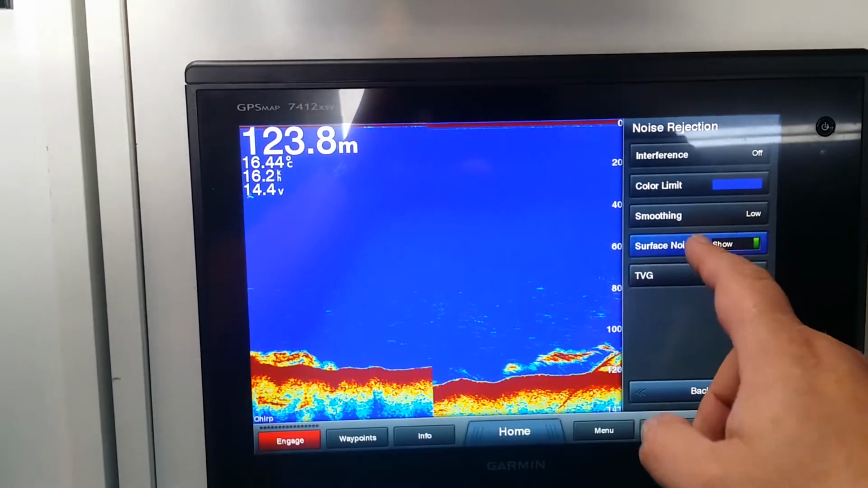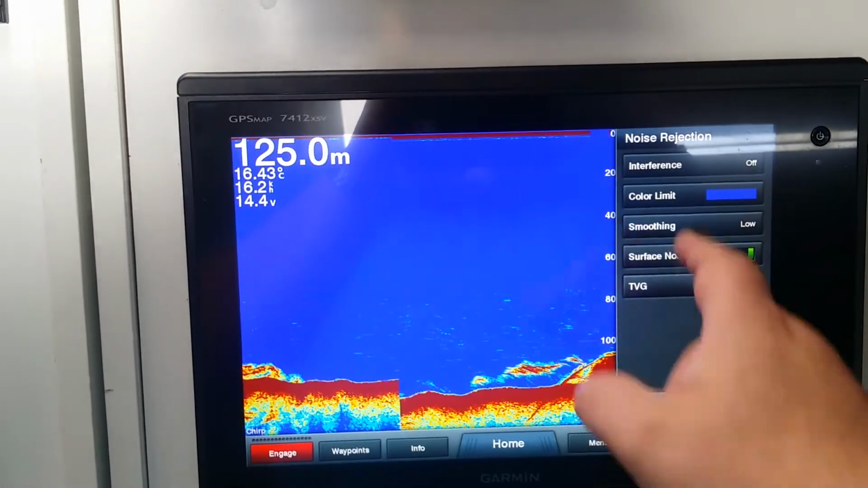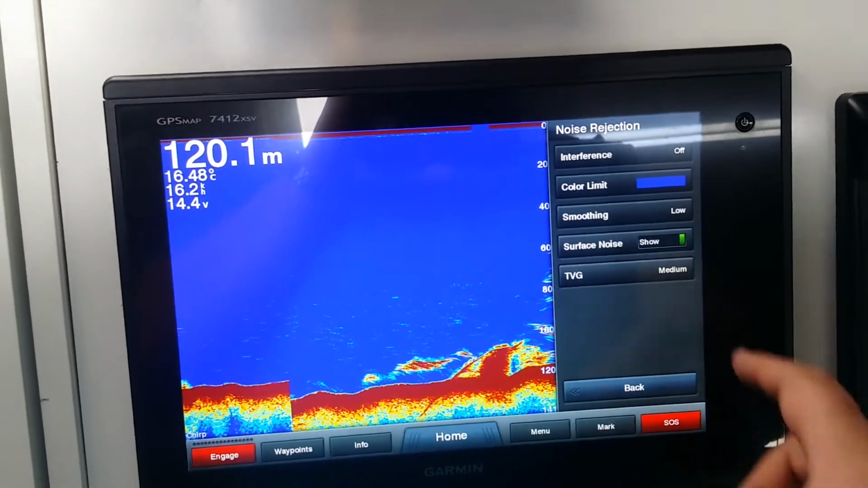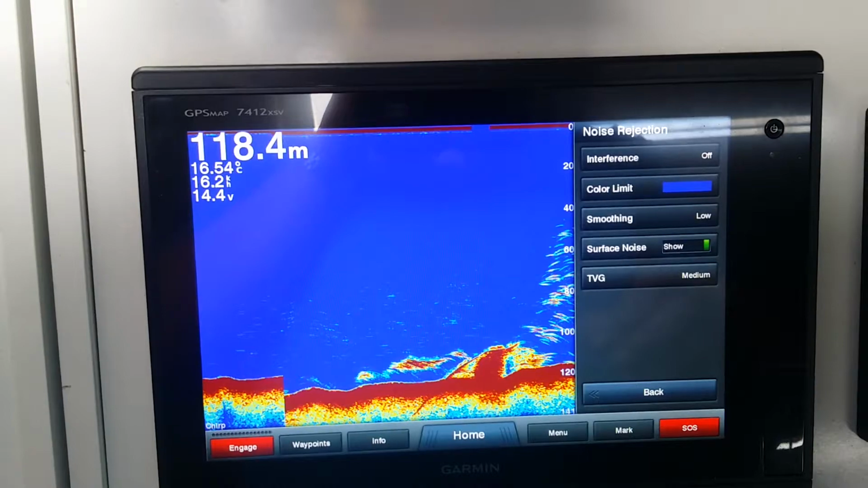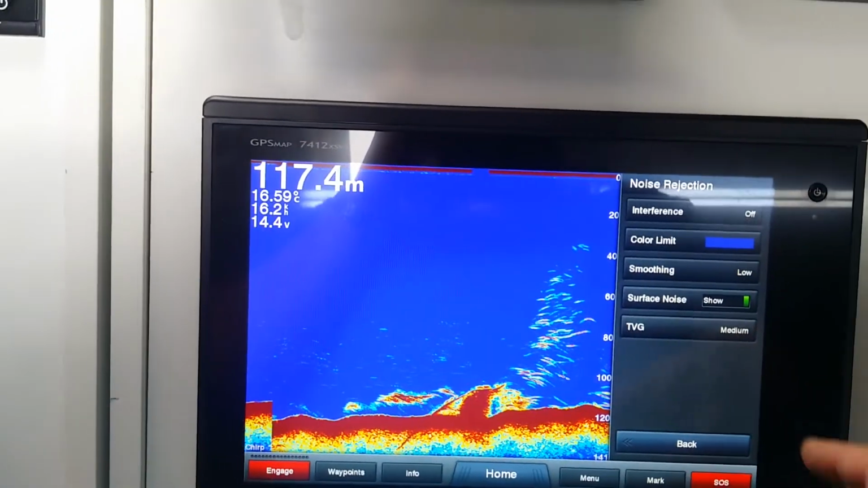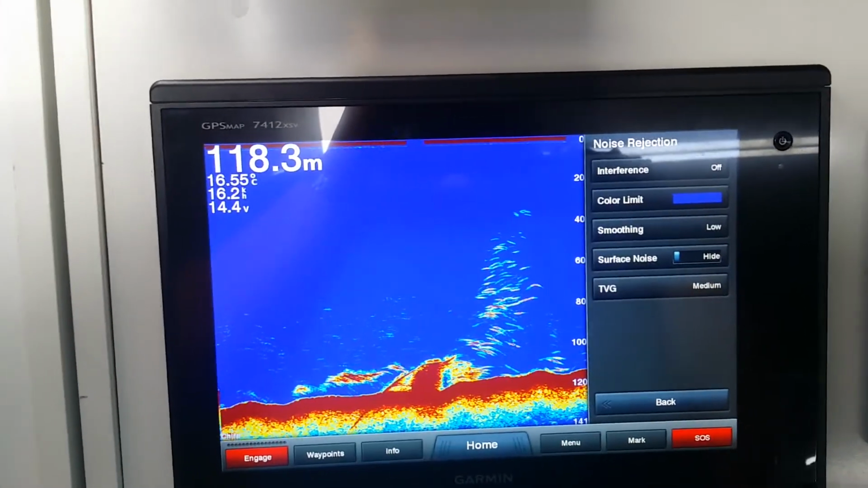Surface noise, it just increases and decreases the amount you see at the surface. It sort of removes the top 30 centimeters to a meter worth of junk. So if you have objects on the very surface that are full of kelp, weed, that sort of stuff, you can just remove it straight away by pressing hide.